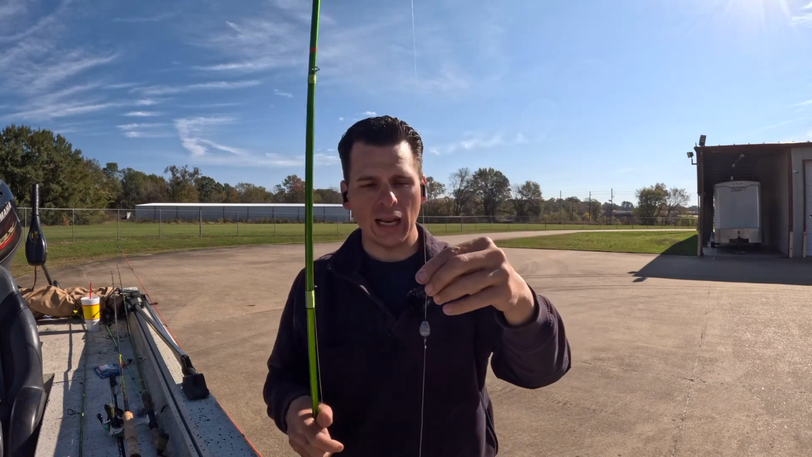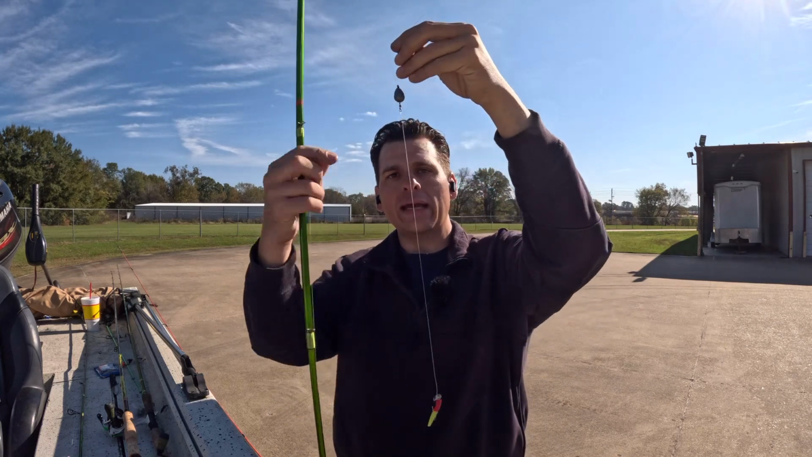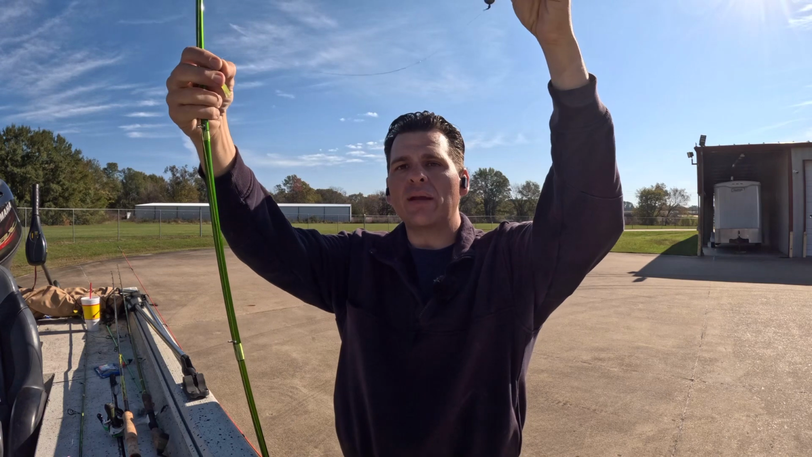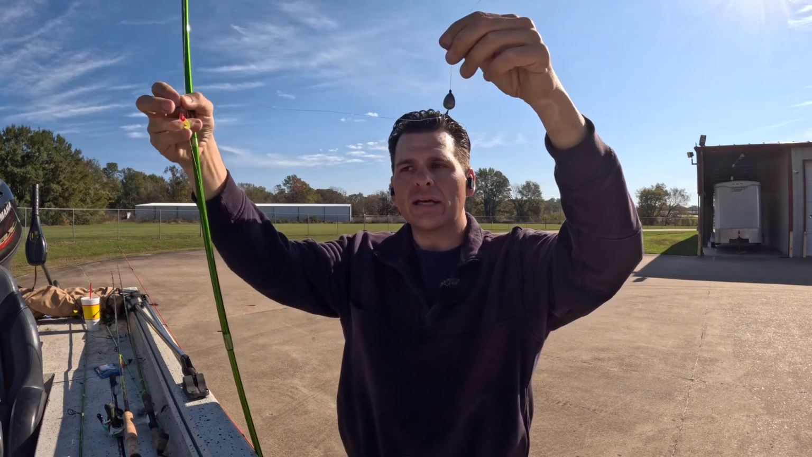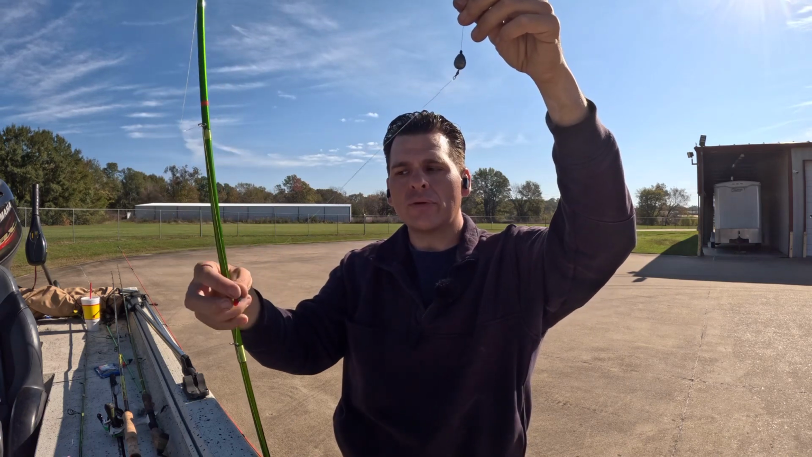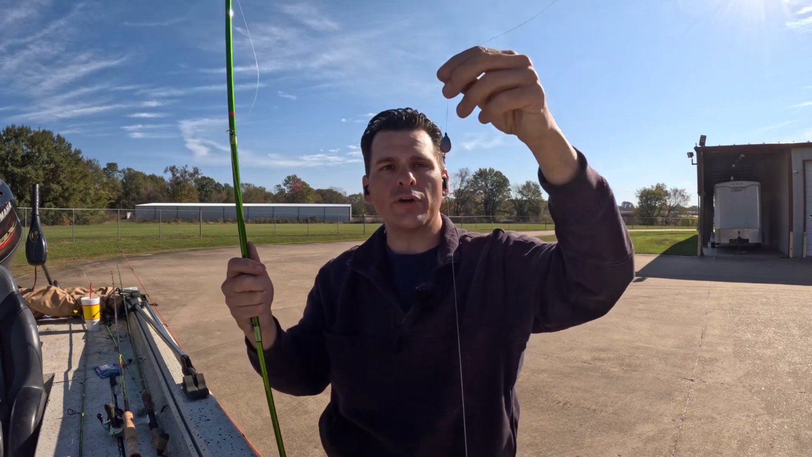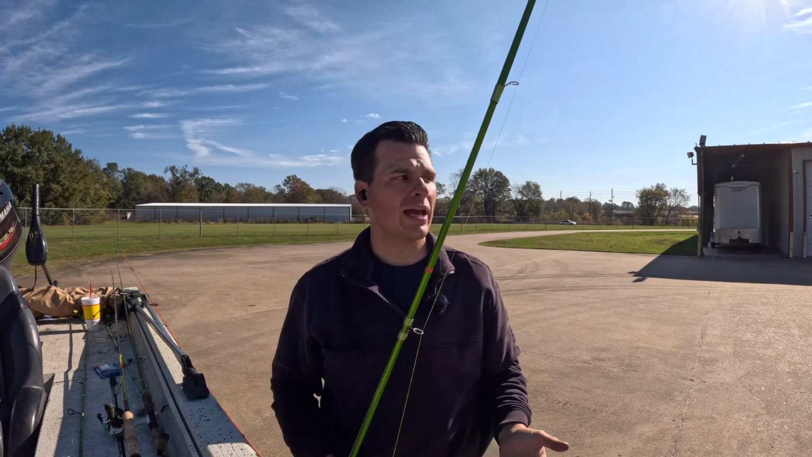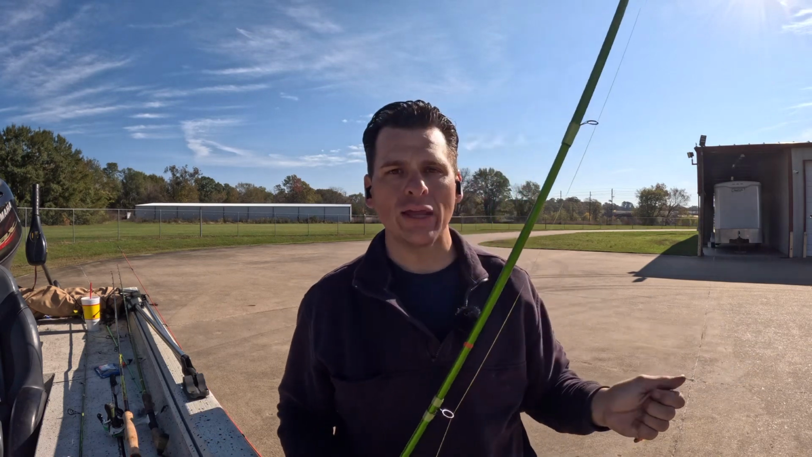Another thing that I really like, when I get that weight to exactly where I want, this is going to be behind it. And it's going to just kind of pendulum down because that 1/8 ounce isn't going to fall nearly as quick. So if you're running a fish down and he's kind of getting away from you, you can drop this in the water and it's going to get down there incredibly fast.